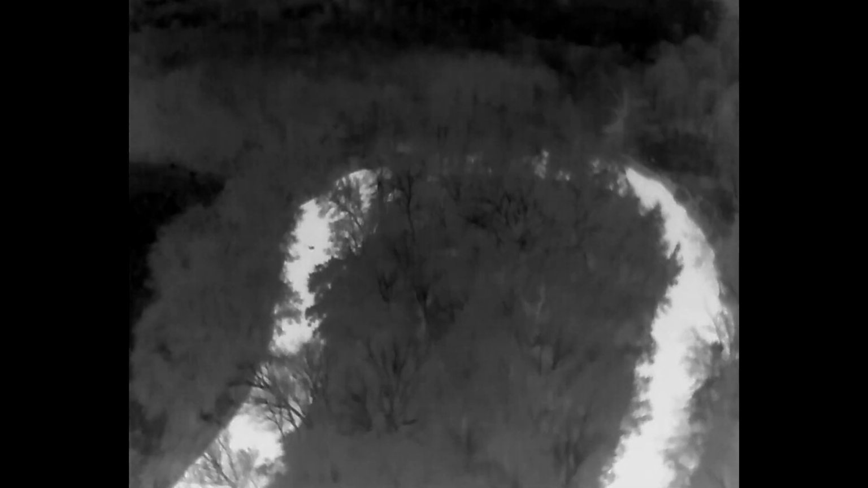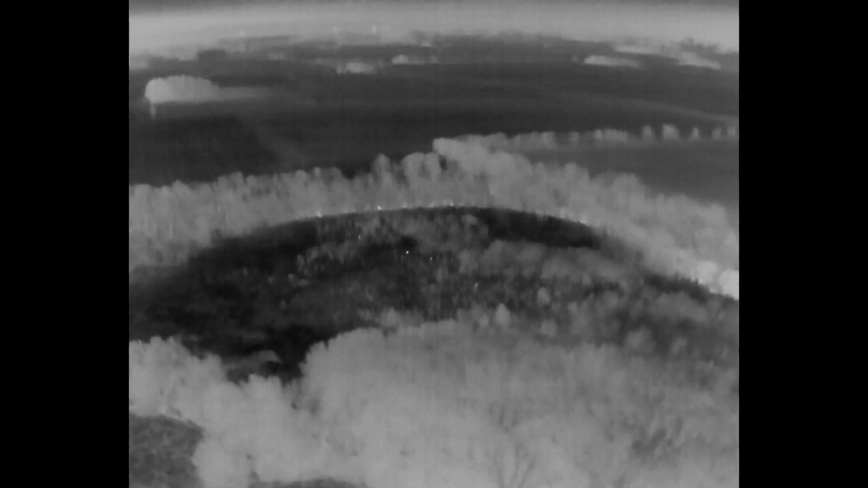Not really any. I wasn't finding too much more. Like I said, I was up to 5 deer so far, and panning around. This is that classic extreme oxbow. Nothing there, and I just wondered where the deer were. I was getting a little bit concerned. I was going to have to maybe branch out.